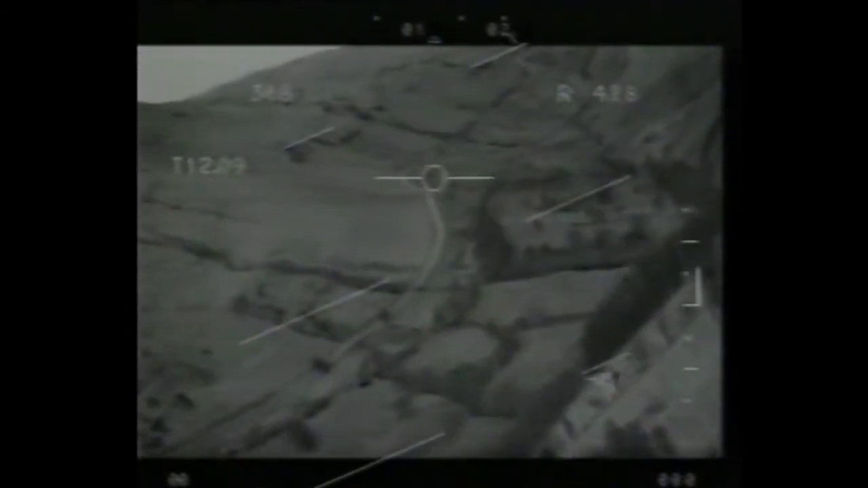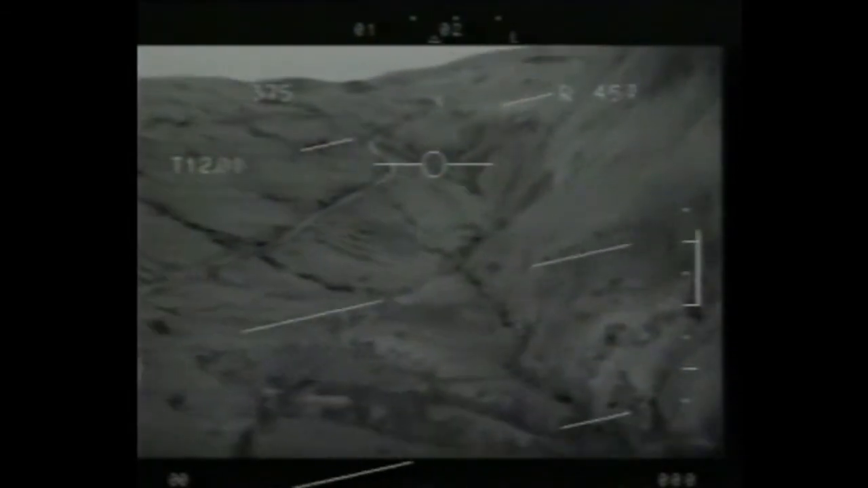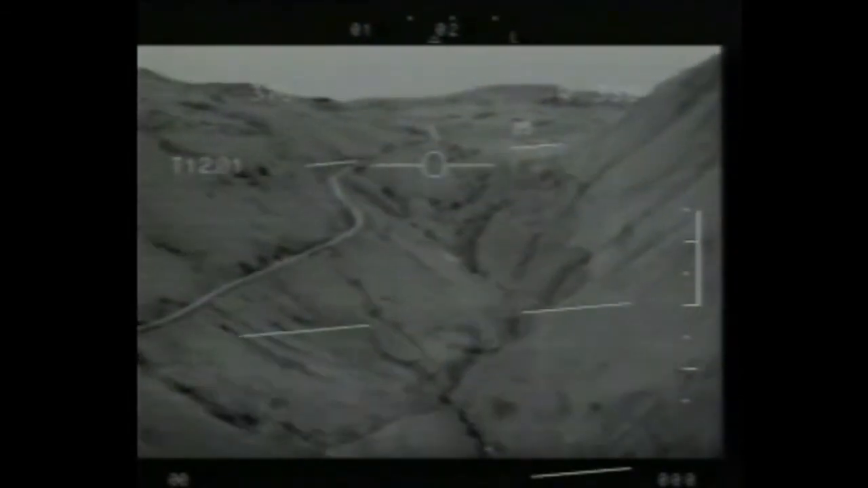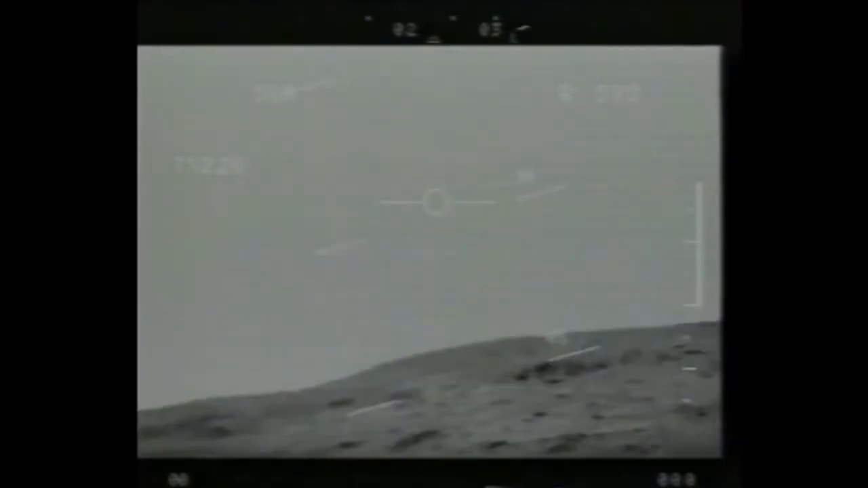Nice shadows. Yep, snow on the hills. Watch for the rad out unlocking. Yep. And just be prepared for the noise. That's a nice blind one there. Yep. Go over the top now.